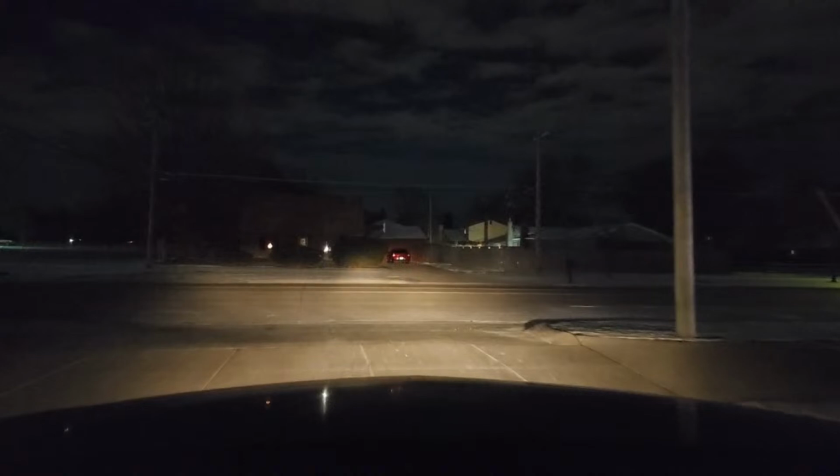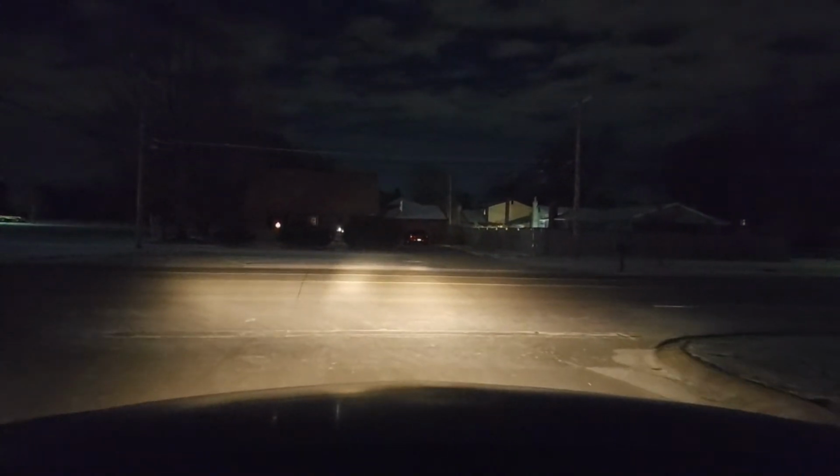You must keep your windshield super clean. That is one of the most important things that I see in this profession. If your windshield is dirty, then you won't be able to see as much. You're going to have a lot of glare.